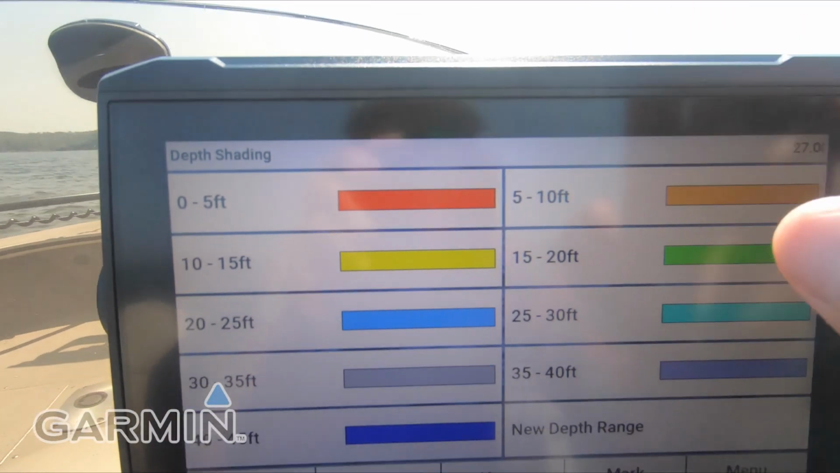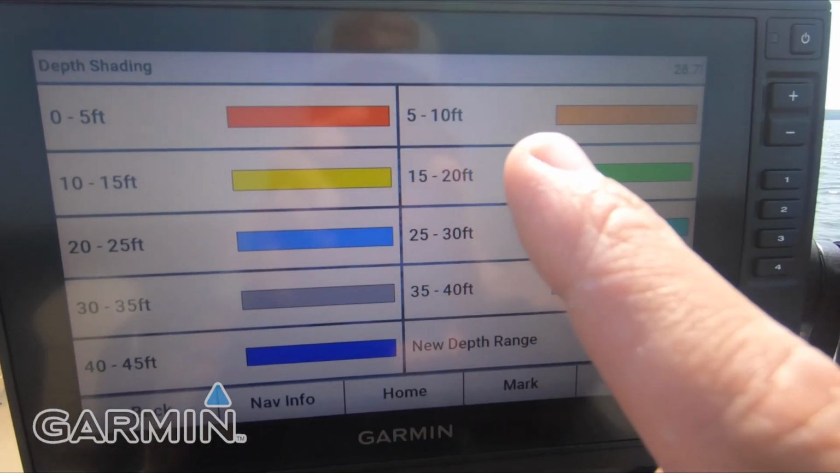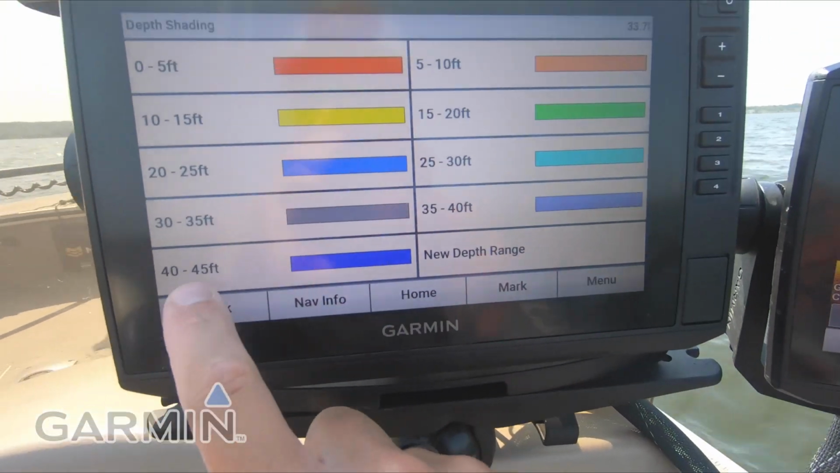If you hit the arrow right here, this is where it's going to allow you to set all your depth shading. So all of mine are in 5 foot increments from 0 to 5, all the way from 40 to 45 feet right here. You can set those obviously to whatever you want, but a lot of the lakes that I fish pretty much top out at like 45 feet. So that's just kind of where I keep it at. But yeah, it's an easily interchangeable situation.